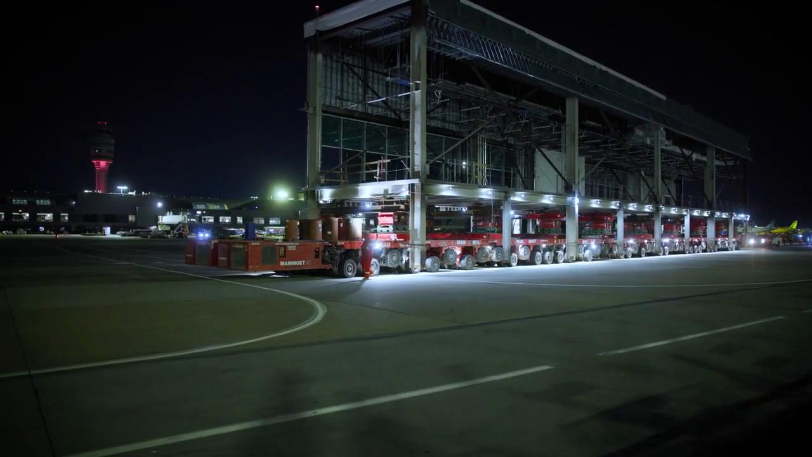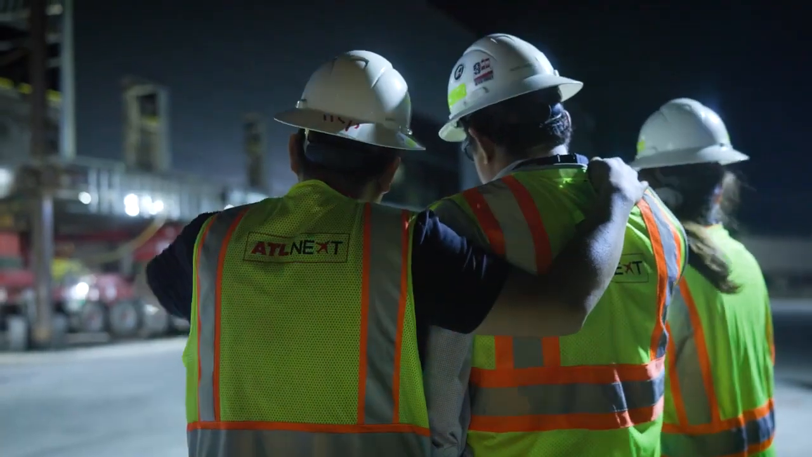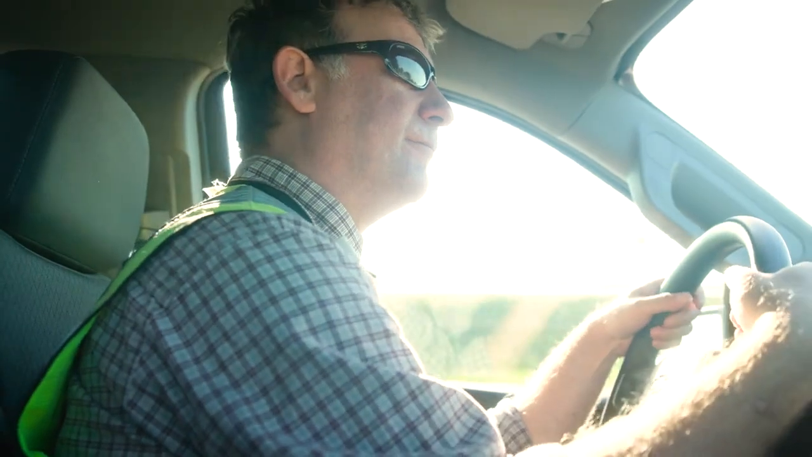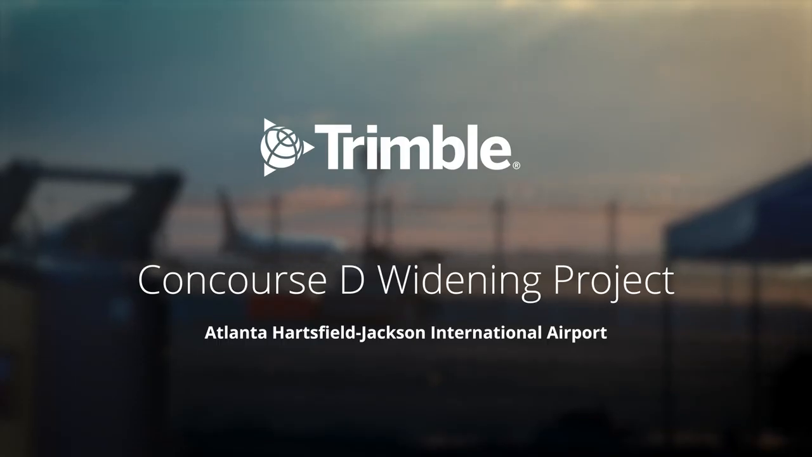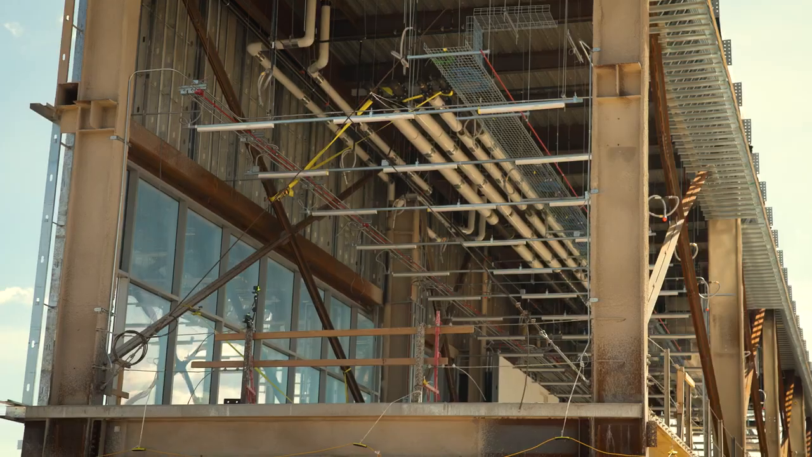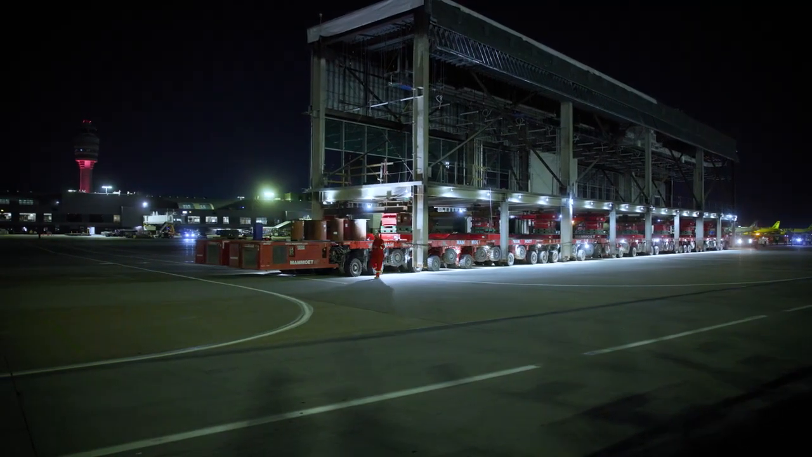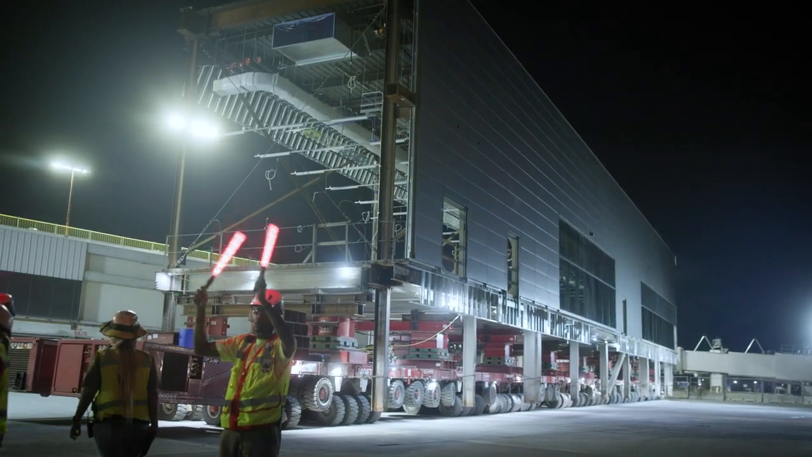This is a national type project. So you have everybody in the US looking at this project and what you're doing. There's no way we're gonna fail. That's just not an option for us. You're lifting off 1.4 million pounds, driving in 1.5 miles across runways and taxiways and setting it in place. It's just another day at the office.